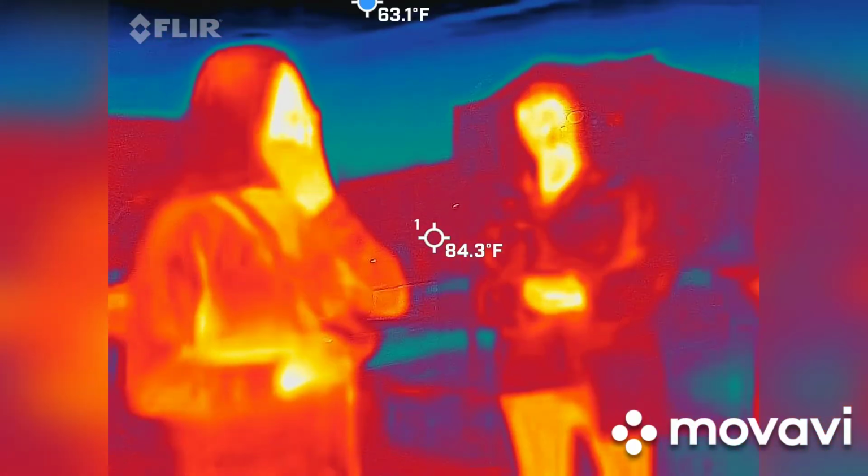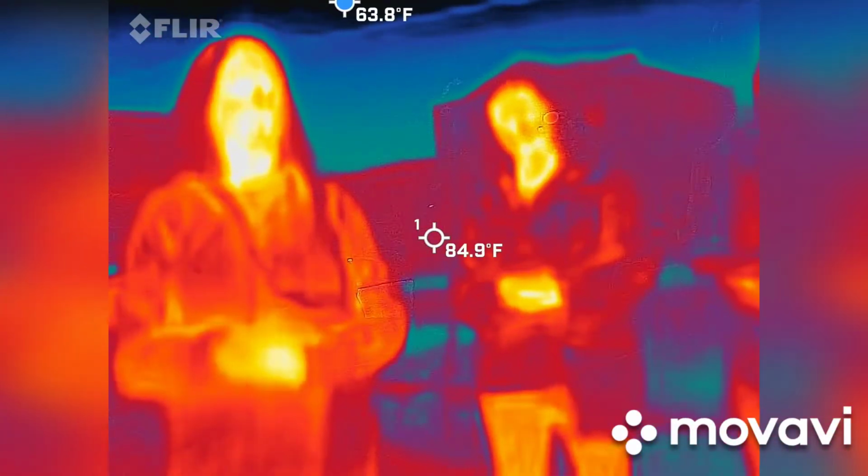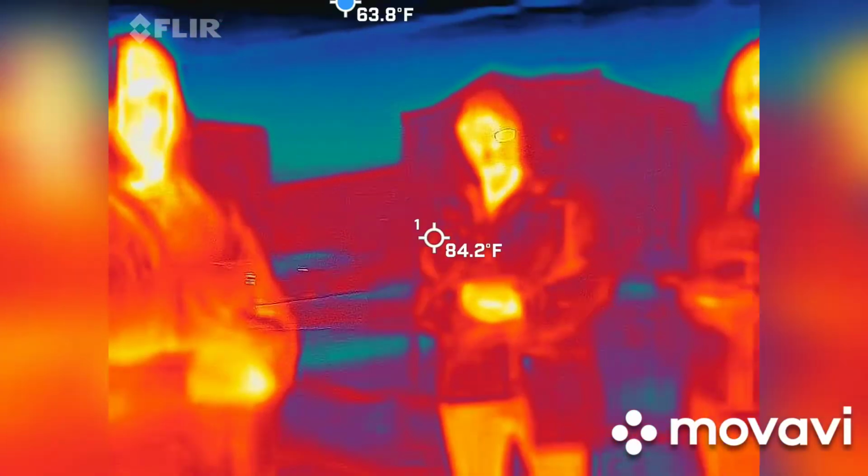The only thing I ask is that you do not go in between vehicles or lean on vehicles. Most of these cars belong to the people that work downtown, and we just try our best to stay away from them in case they come and take a break in their vehicle.